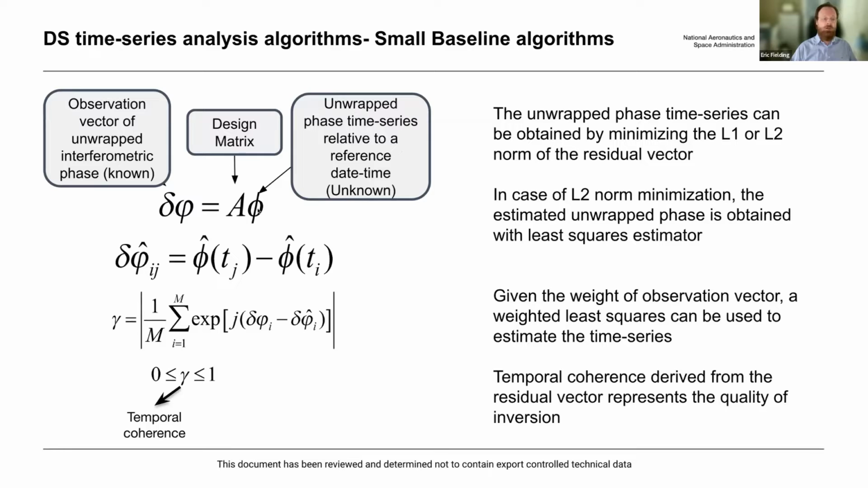So you can see this is a standard linear equation, and we have to do a matrix inversion to get the inverse of A to estimate what the phi is from the delta phi.